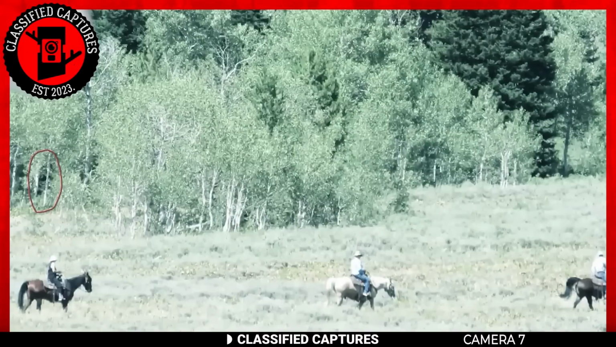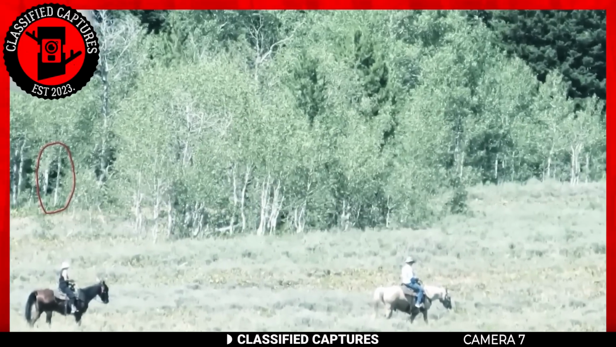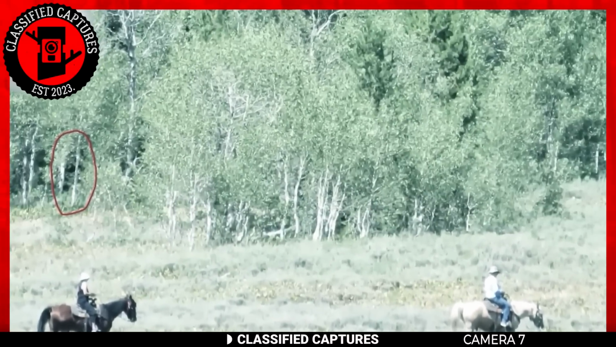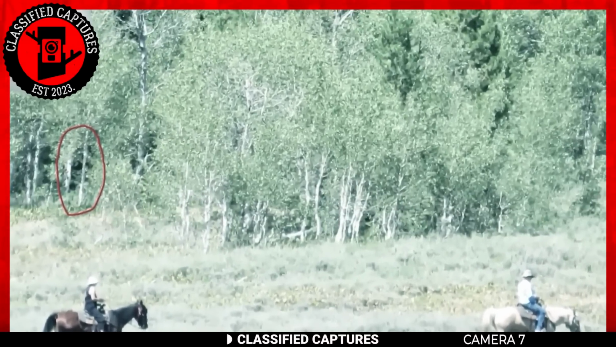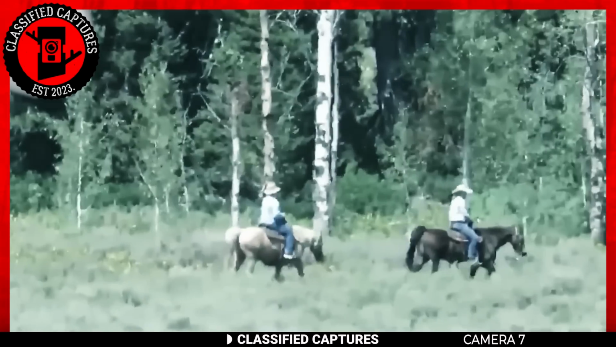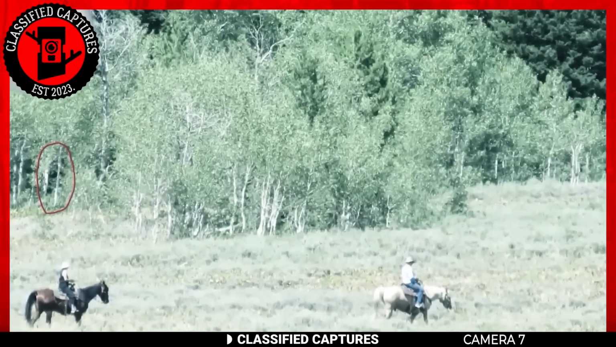Hidden in the woods, where you can see the last horse, is the footage of a dark figure. Its imposing silhouette reveals powerful shoulders and a shroud of dark fur. The creature lurked among the leaves, and it carefully watched the riders pass by. They all came to the obvious conclusion of what it could be: a Bigfoot. What do you think?